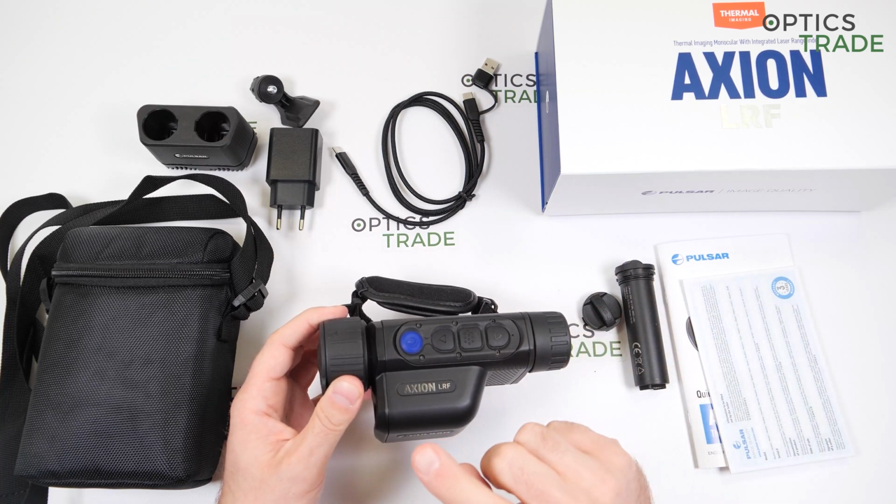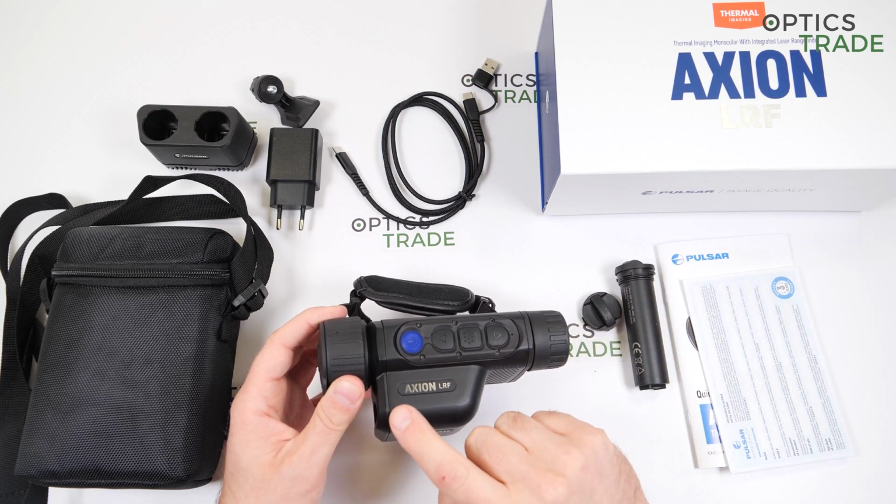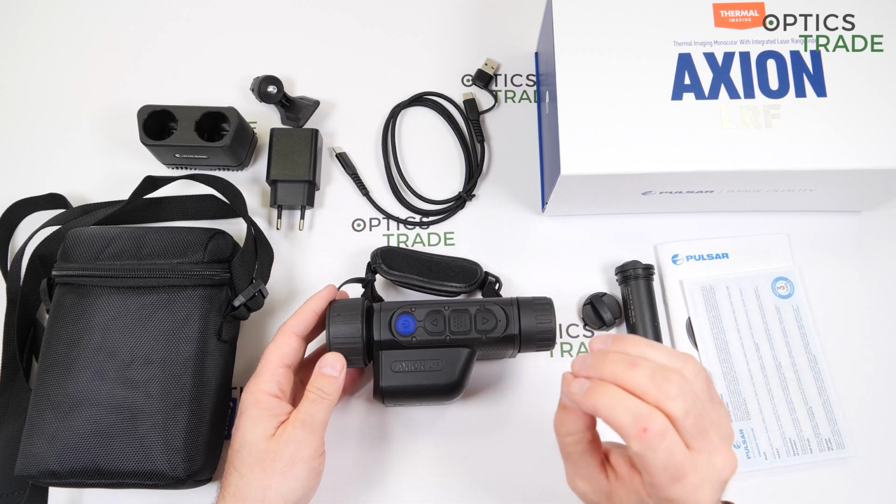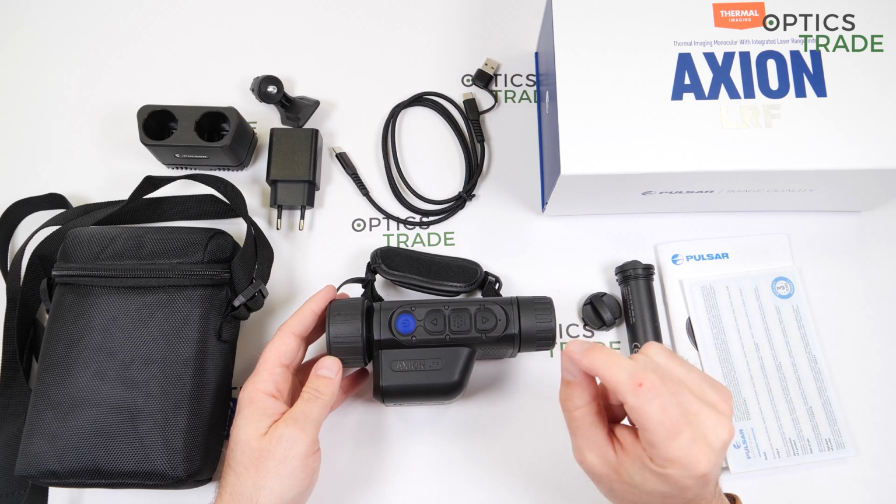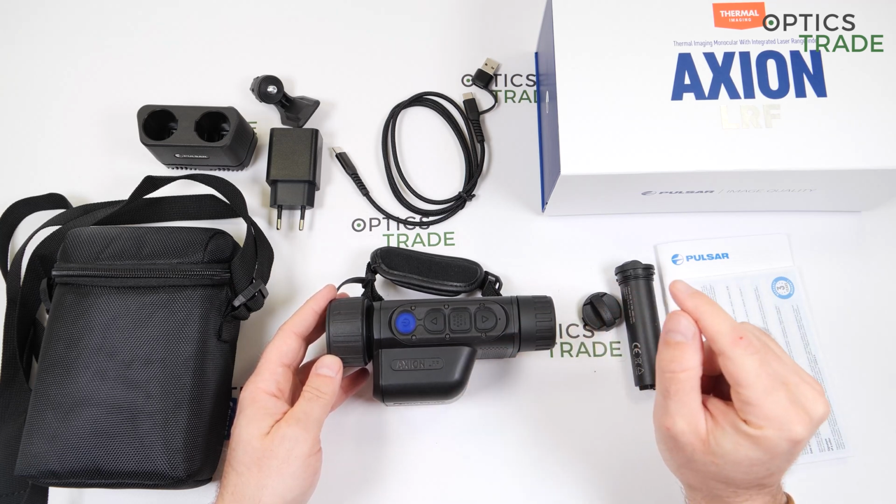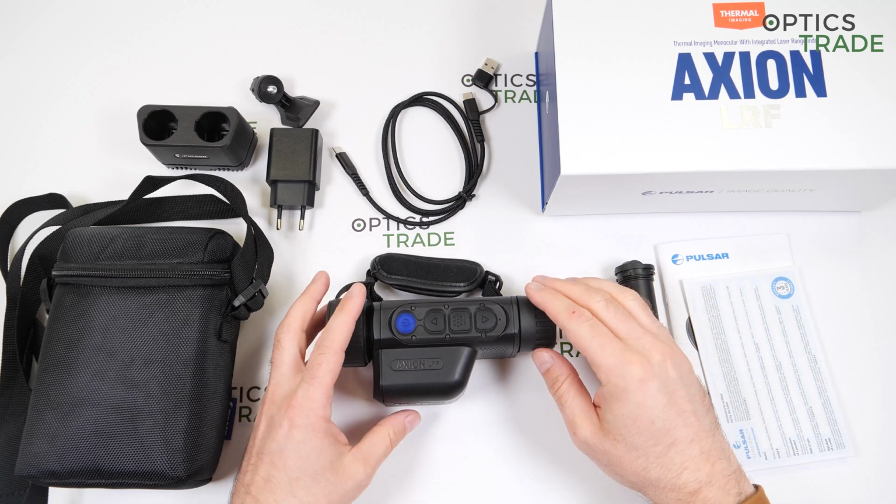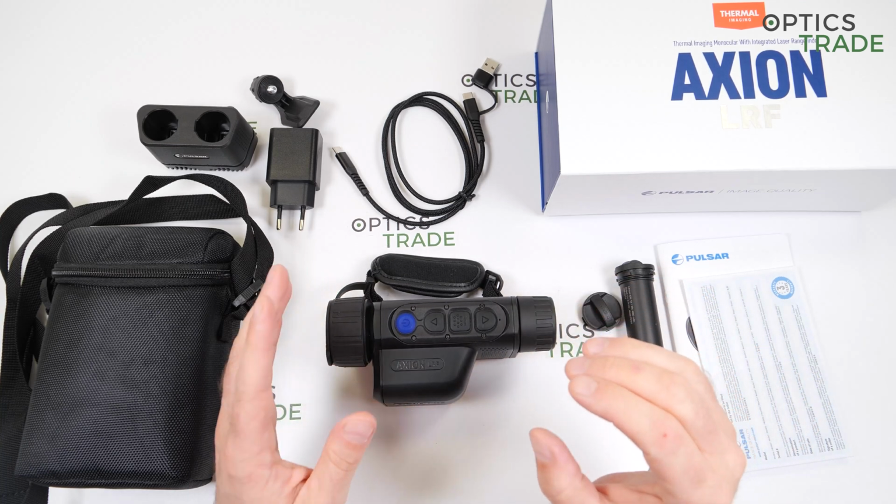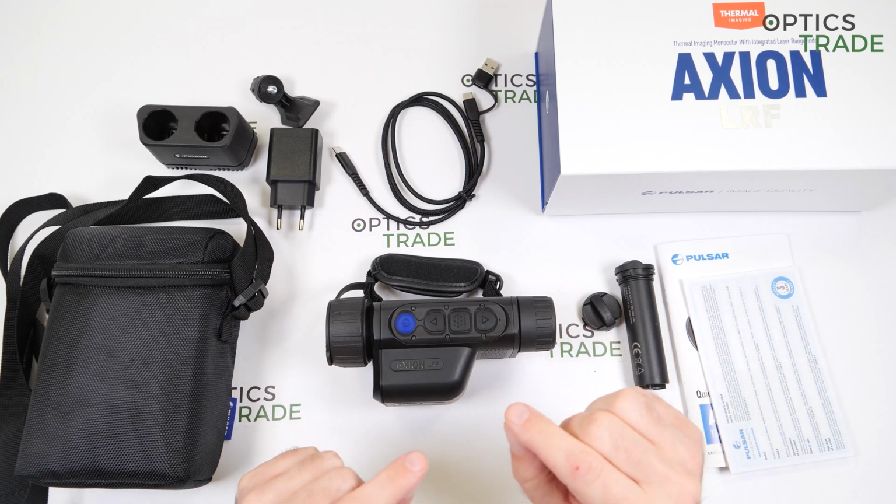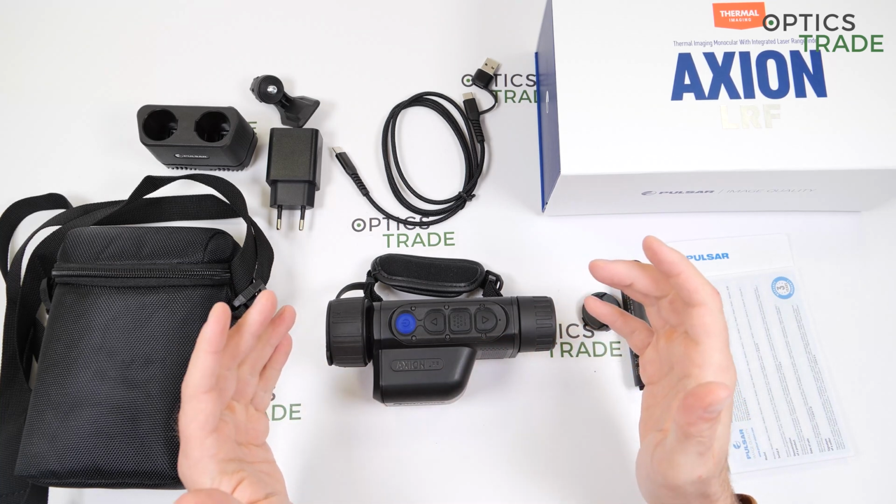However, the sensor in this device, 2020, has a much lower NETD. That means the factor which tells how sensitive this sensor is. So the noise equivalent temperature difference is below 40 millikelvins. In reality, that means that the sensor detects smaller temperature differences and gives a better detailed image.